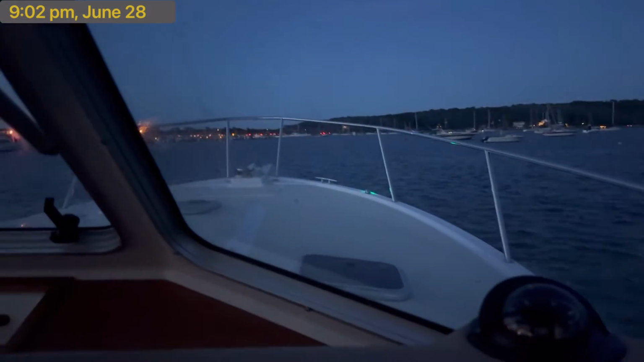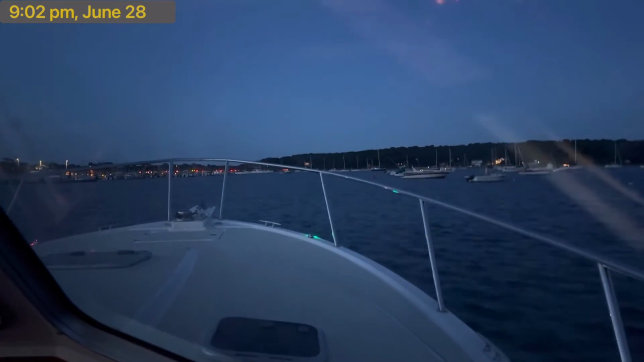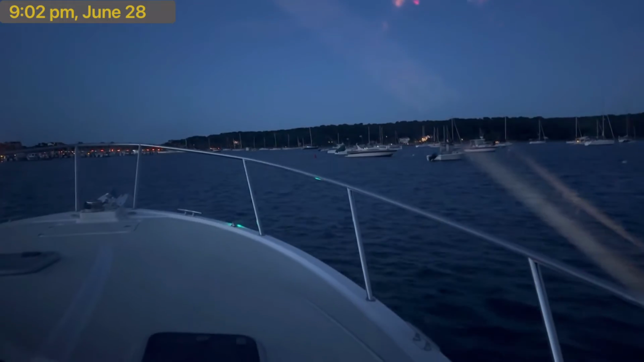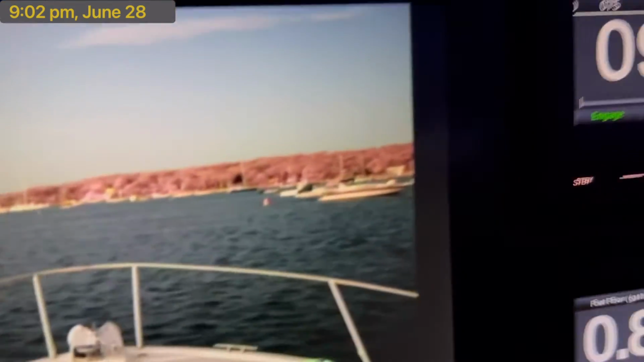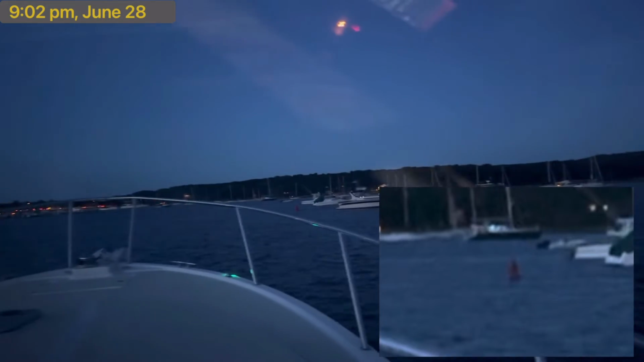Okay, so now it's just a bit after 9, and it's starting to feel pretty dark here. It feels much darker than I can see on the camera. The camera makes it look brighter, so I want to note something. That's a buoy right there. It's over there, but with my naked eye, I really cannot see that.